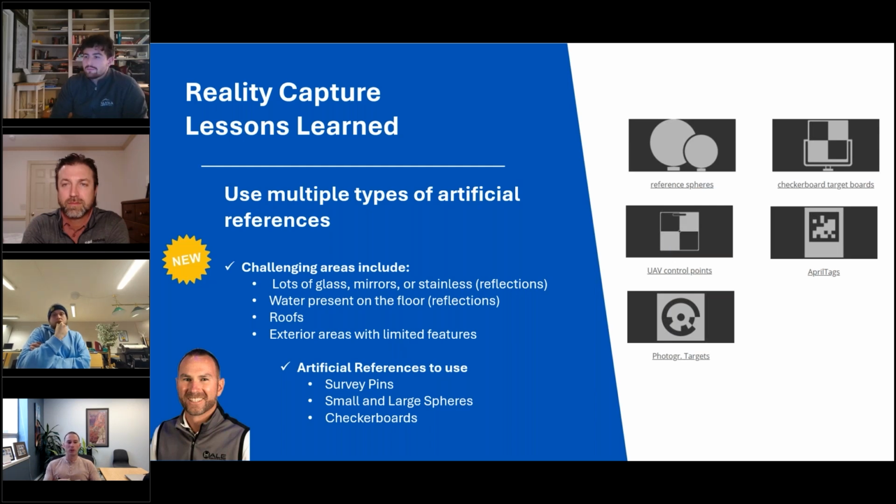And so some of those, when you start to come across a lot of glass buildings, whether it's a skyscraper or just a facility with a lot of curtain wall and glass on the outside, it can cause lots of difficulty with pulling those things together. Or places with lots of mirrors, or even stainless, like a food production facility. You get a lot of reflections in that scan data. It really just kind of throws it off. Sometimes not a ton, but just enough to really mess up your process.